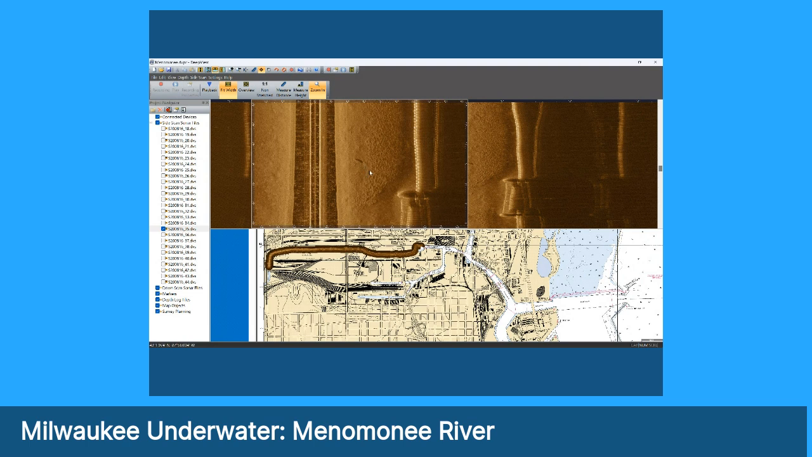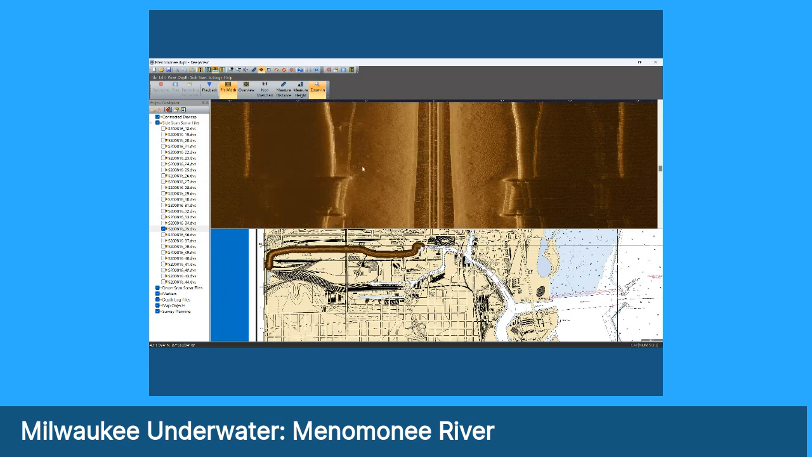It stands up off the bottom quite a bit, and it's pointy. My suspicion is that it's a small boat, pretty short, maybe 6 to 8 feet. Small kayak, maybe something like that. All right, let's continue on.